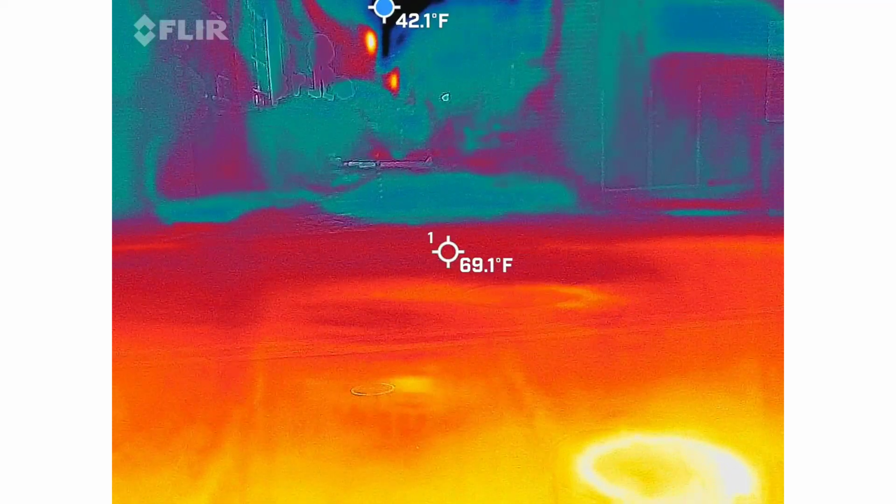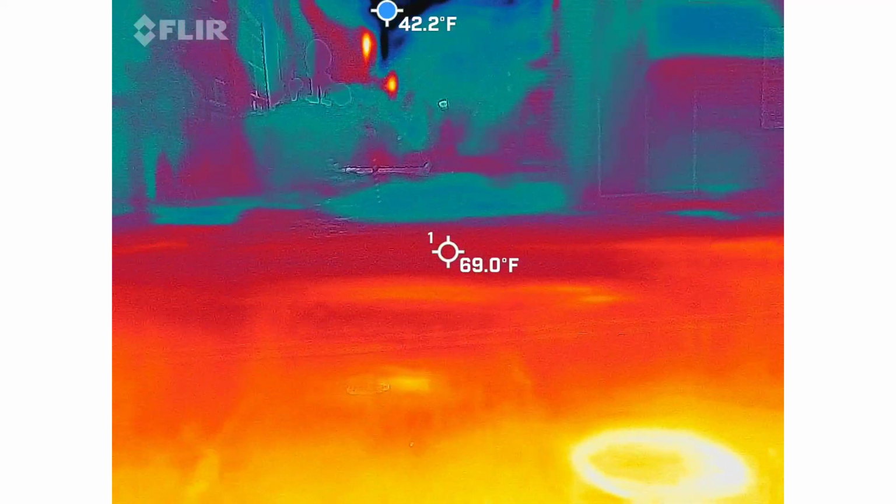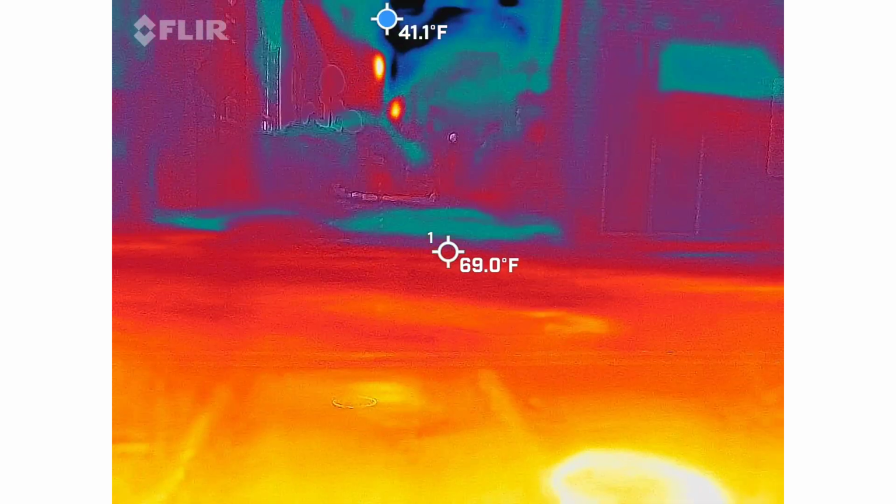So, yeah, you want to keep yours, like you want to hold it almost up here. That way you can shoot down the alley. Perfect.